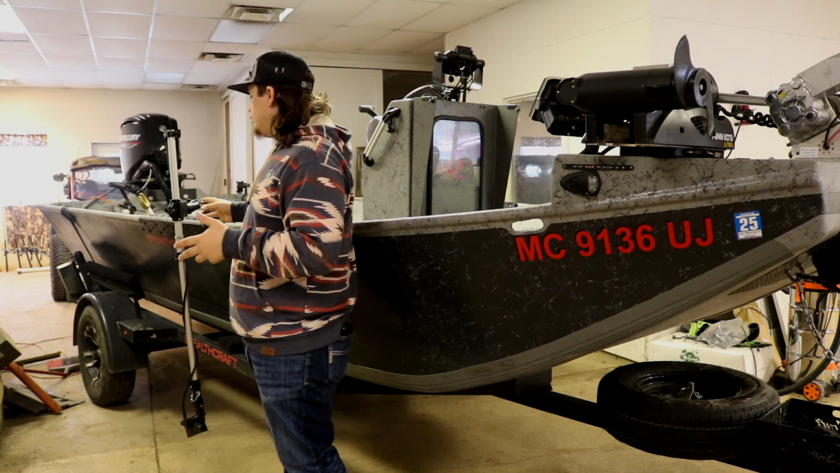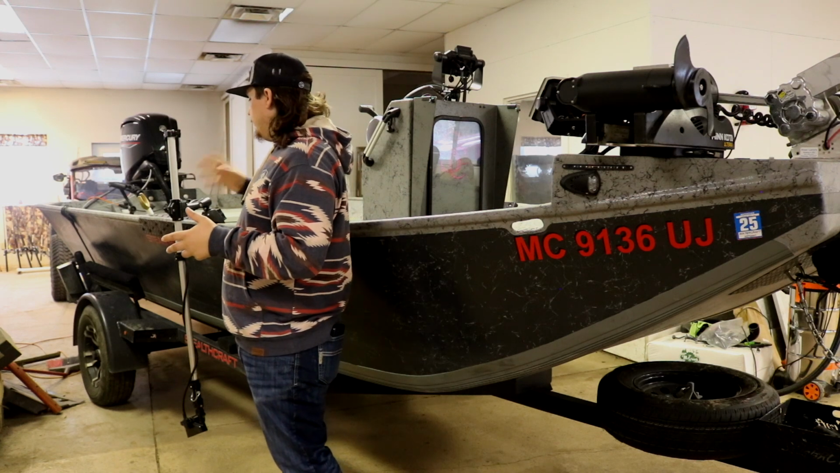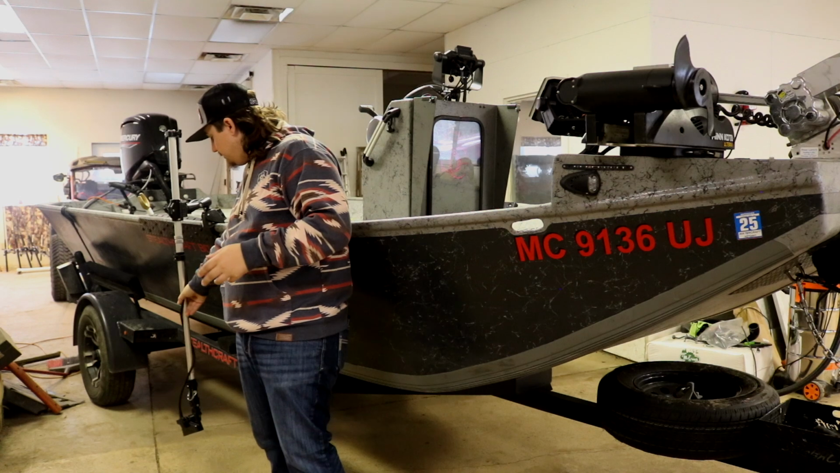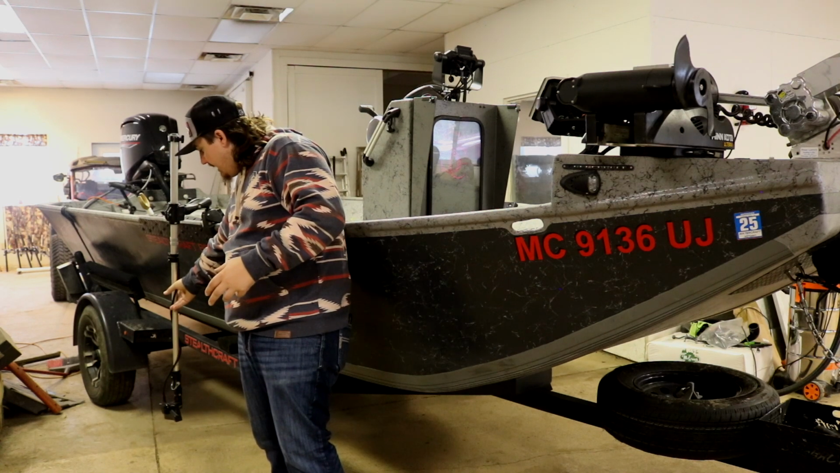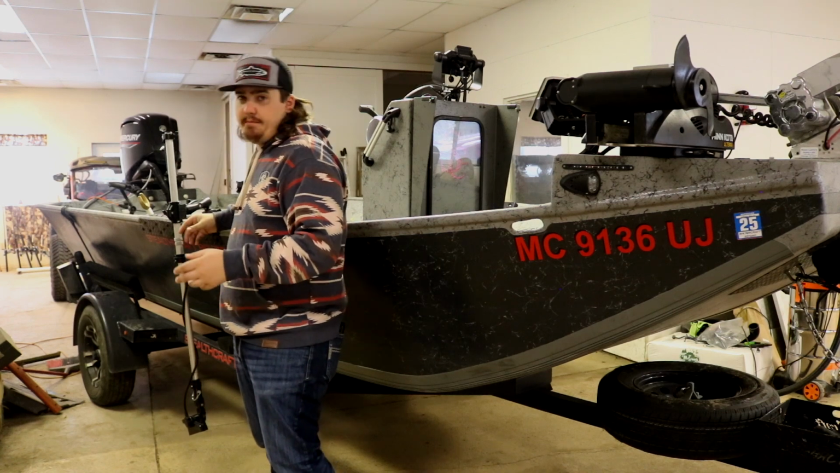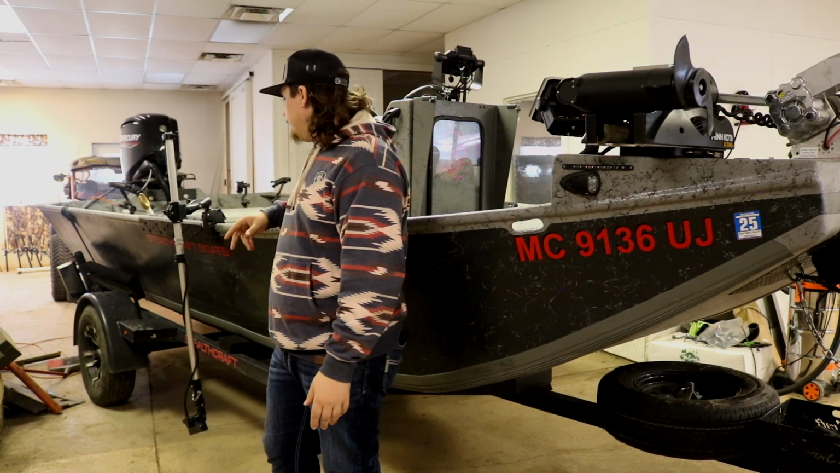It's not super strong. So if you really are trying to move the boat, or you're trying to troll with it, or the river's really ripping, it can get to where it'll tip that pole back, and it'll screw your readings up just because it's on a ram mount. So I might change that going forward.